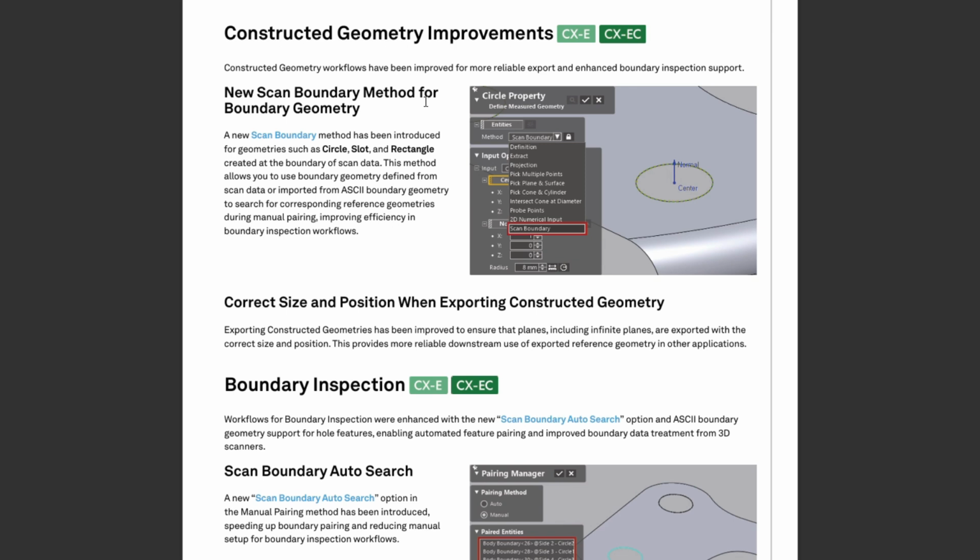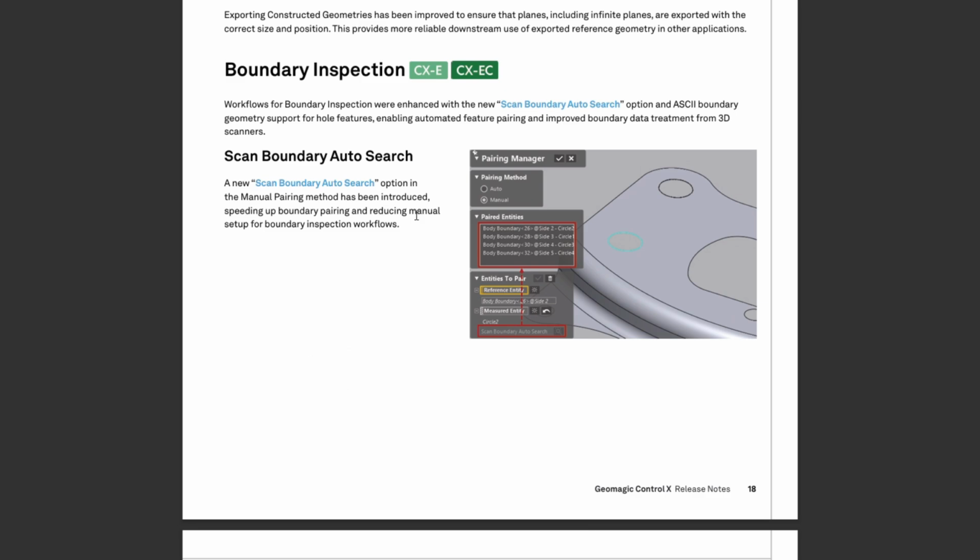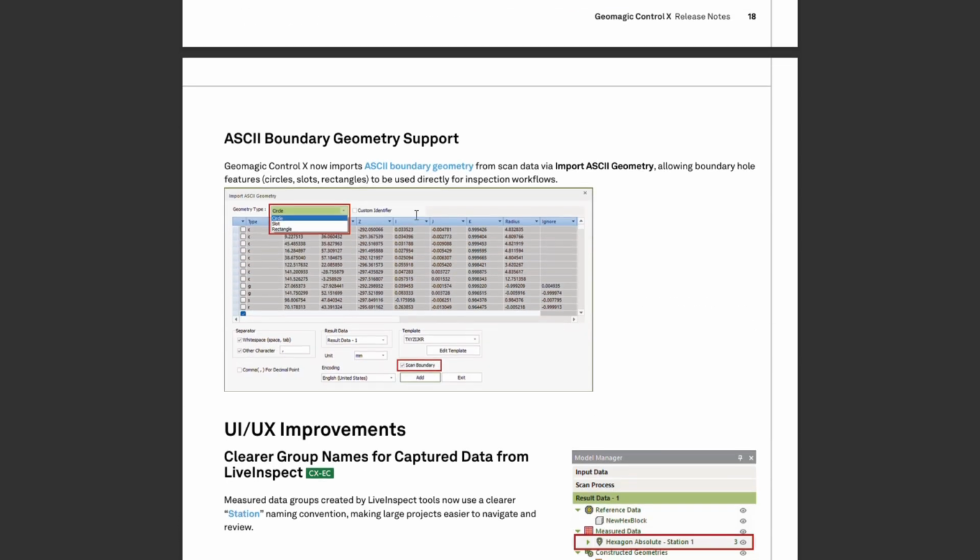It allows you to define the boundary from scan data or imported geometry, and then search for the corresponding reference or CAD geometries during manual pairing. And this just is going to improve the efficiency of your day-to-day life if you use this tool a decent amount. We also can do a scan boundary auto search as well, and then also an axis boundary geometry support too.